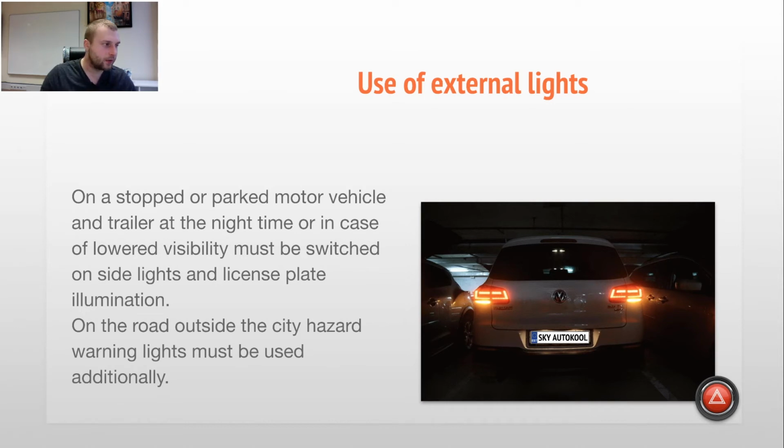For example, the car is broken or we have some health problem, something like this. So in this case, if we want just to park or rest, we have to choose a special parking place. If we have an emergency, then of course we have to switch on the side lights, the license plate illumination and emergency lights. So three points you have to remember, right?